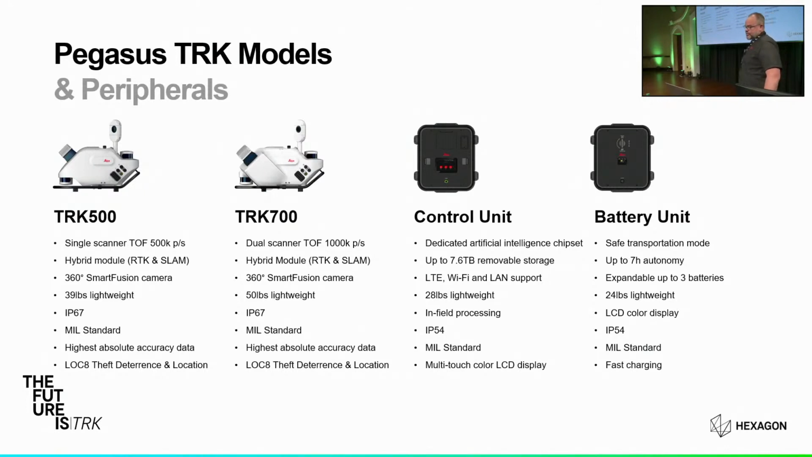The systems are identical with the exception of the scan rate. So the 500 has a single time-of-flight scanner at 500,000 points per second, and the 700 has a dual time-of-flight scanner configuration with 1 million points per second. The other difference between the two is the weight. The TRK 500 comes in at just under 40 pounds, and the 700 just under 50 pounds.